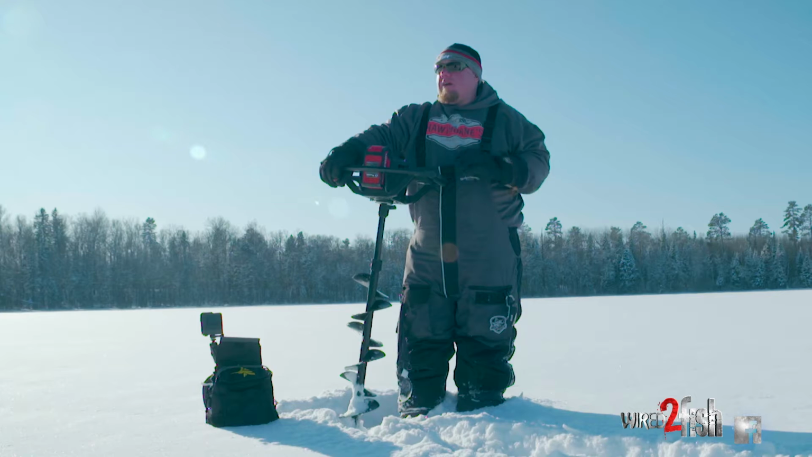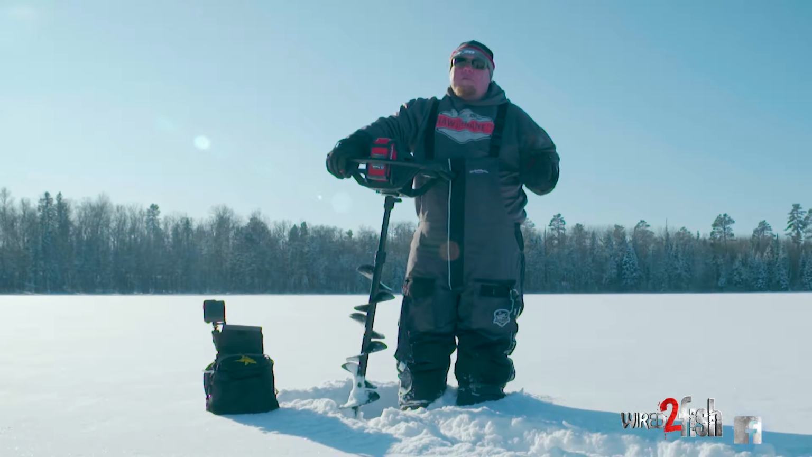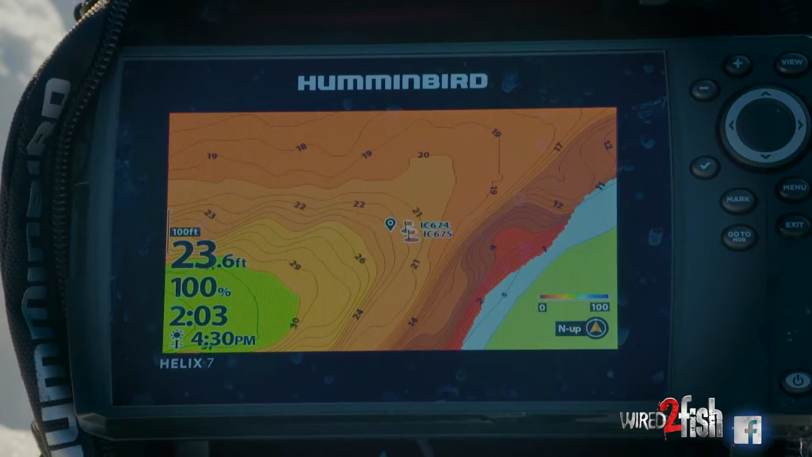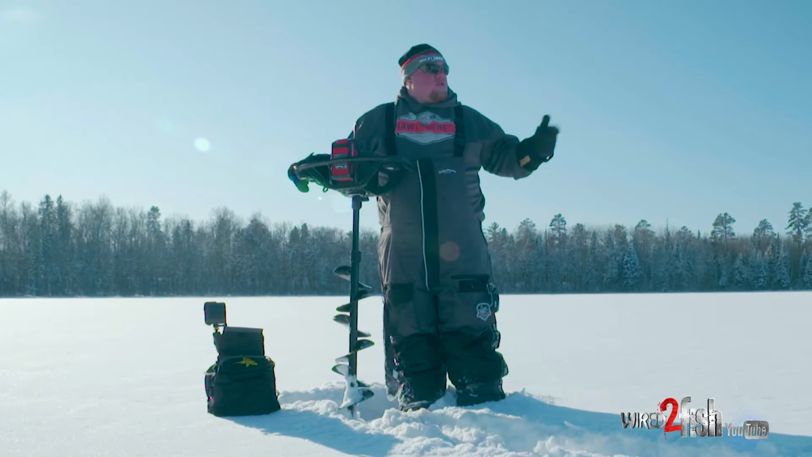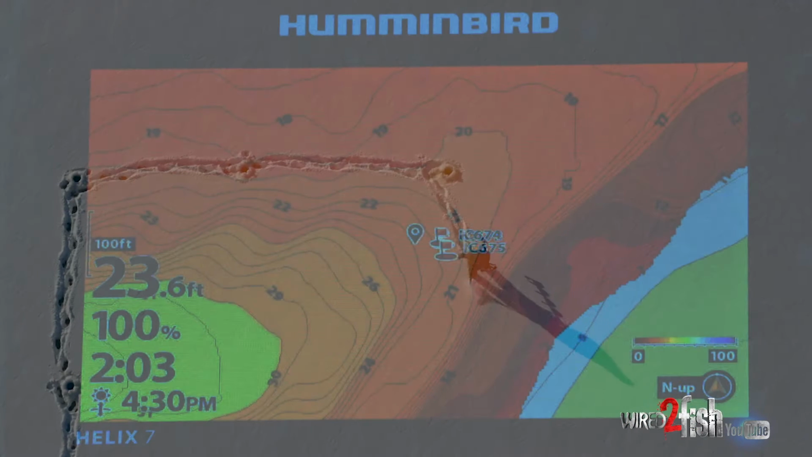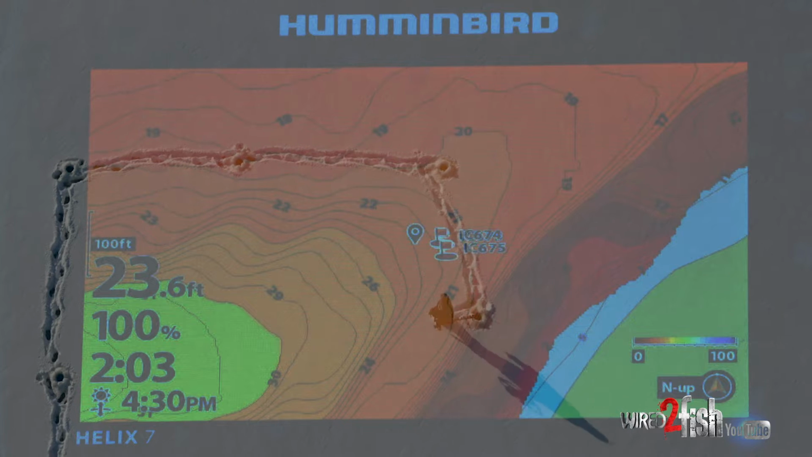So what I'm gonna do here is quite simply start creating an HD map on my Helix 7. And all that takes is for me to drill a couple holes, hit one button, and bam, I'm creating a map. So what I'm gonna start off doing is drill my holes about 15 to 20 feet apart. I'm gonna drop the transducer in, hit a button, and it's gonna start generating me a 1 foot contour map.